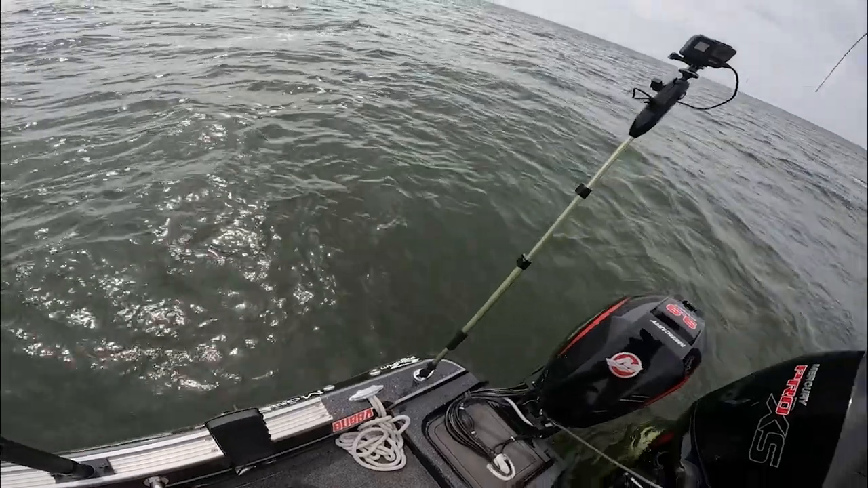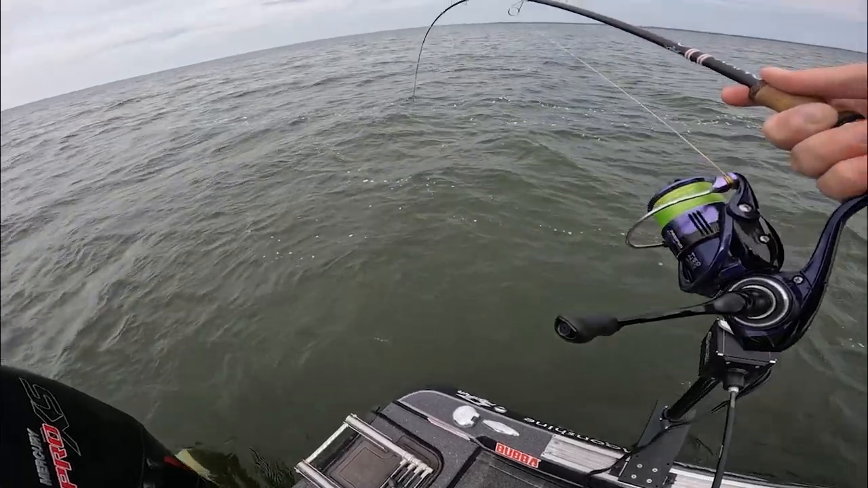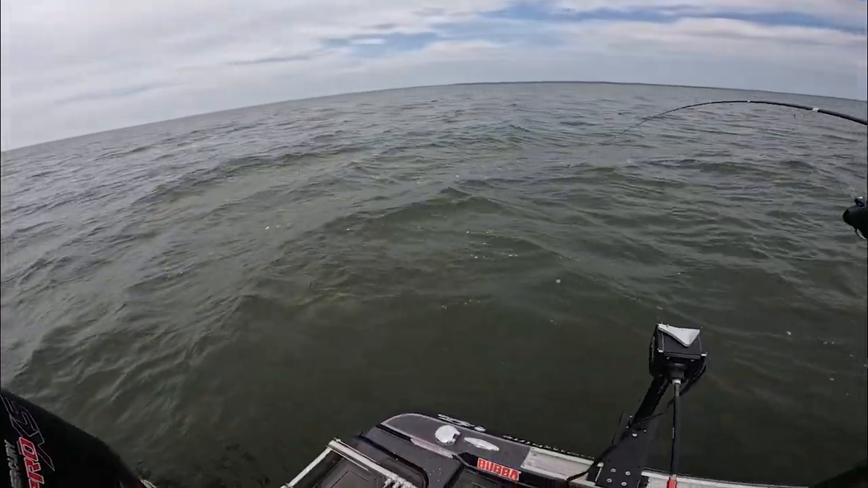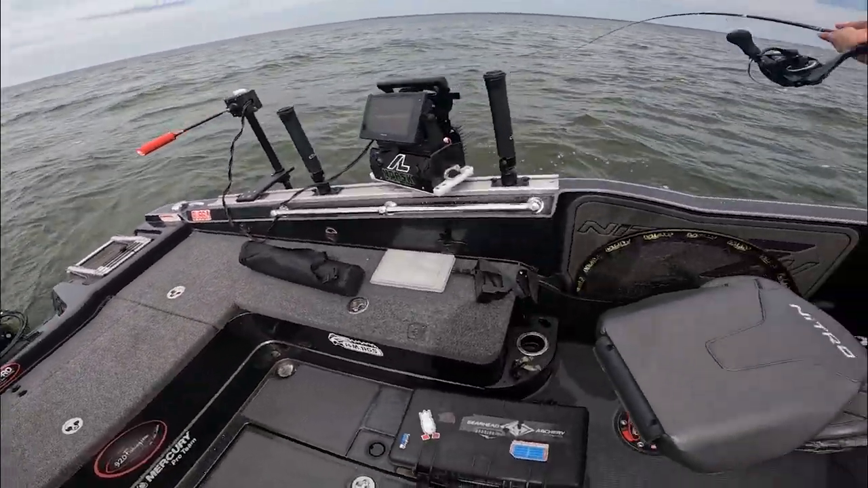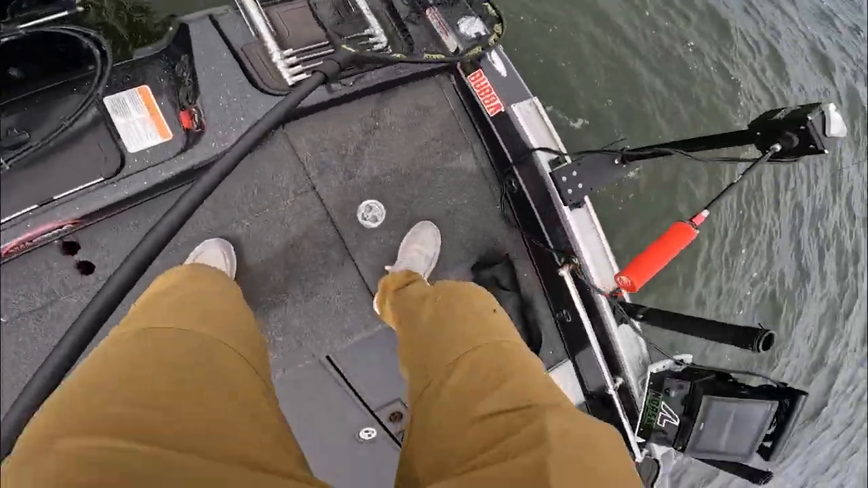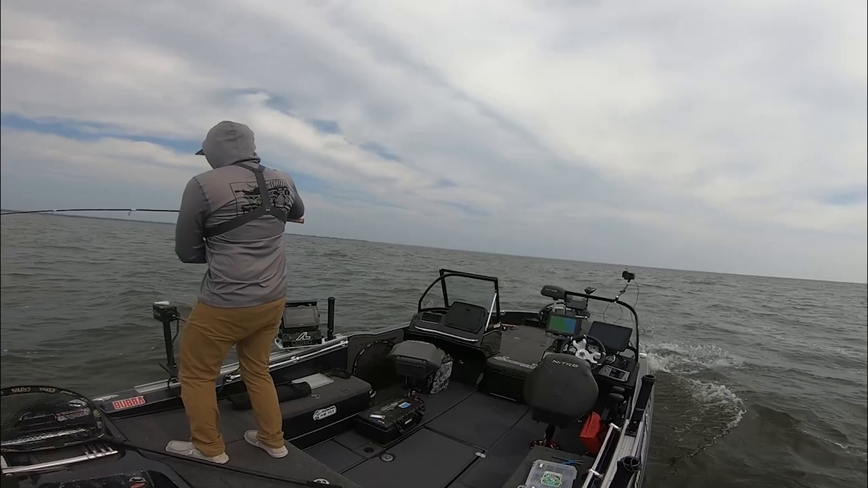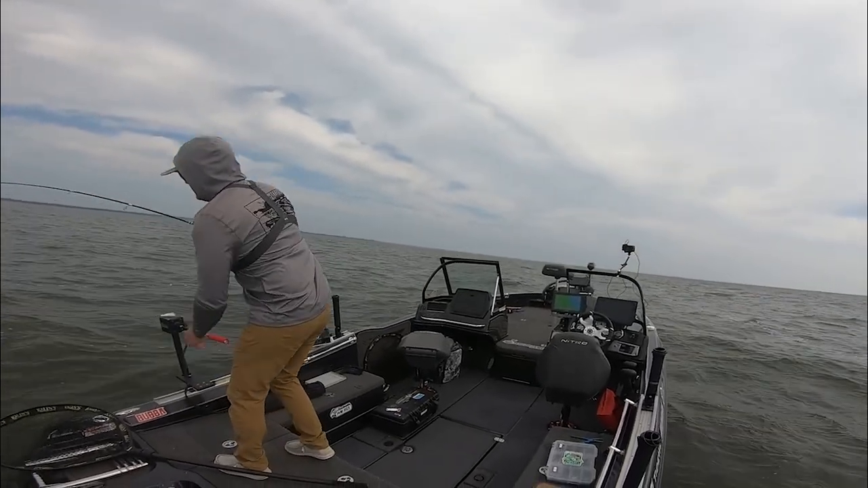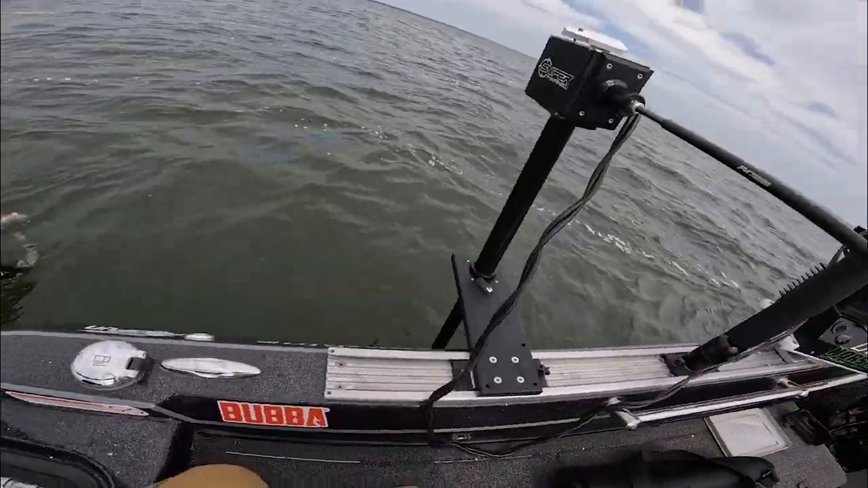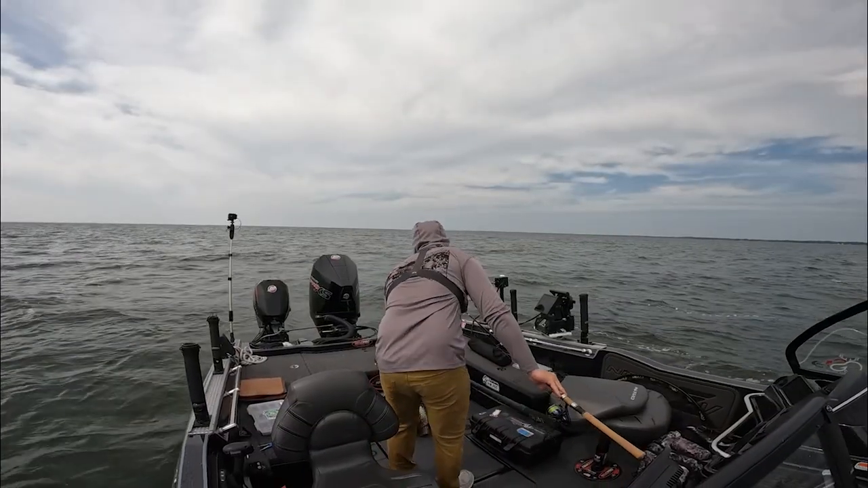Here we go. Stay out of the motor. What do we got? Be a walleye. It's fighting like one. Oh yeah, it's a good walleye. Grab my net here. Good thing is there's nobody around, so I don't really have to worry about anybody seeing my net, I guess. Nice walleye. Put him in the old Kalen's net. There we go. Ooh, that's a good one.